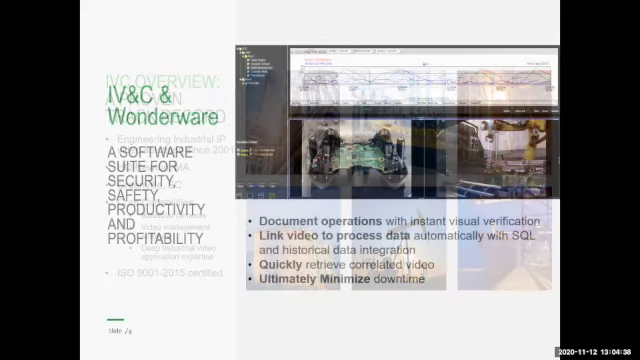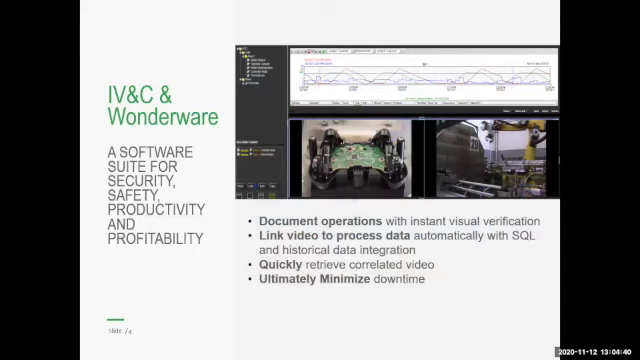We have a long history working with Wonderware products to create a seamless environment. Adding video is just another data point into your process control system. So with LongWatch and Wonderware, you're able to document operations with instant visual verification, link video to process data automatically with SQL and historical data integration, quickly retrieve video based on alarm or event time, batch ID, operator ID, or type of activity, and ultimately minimize downtime.